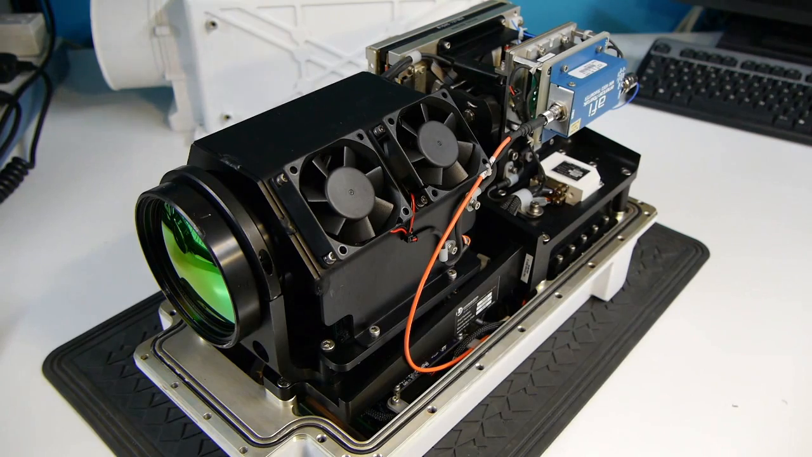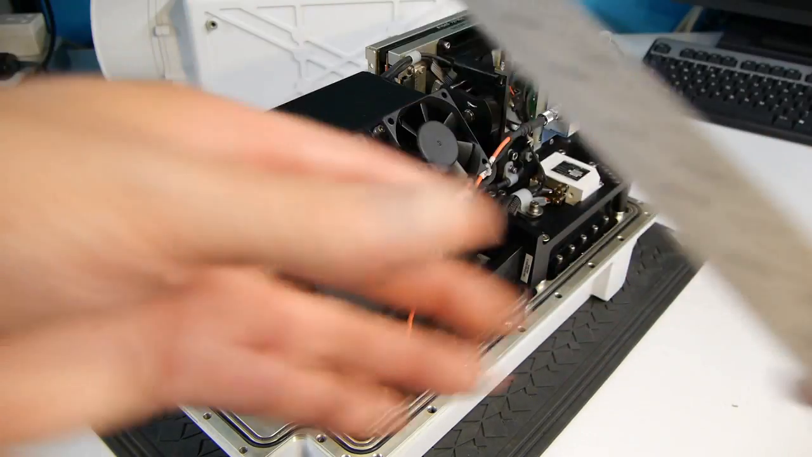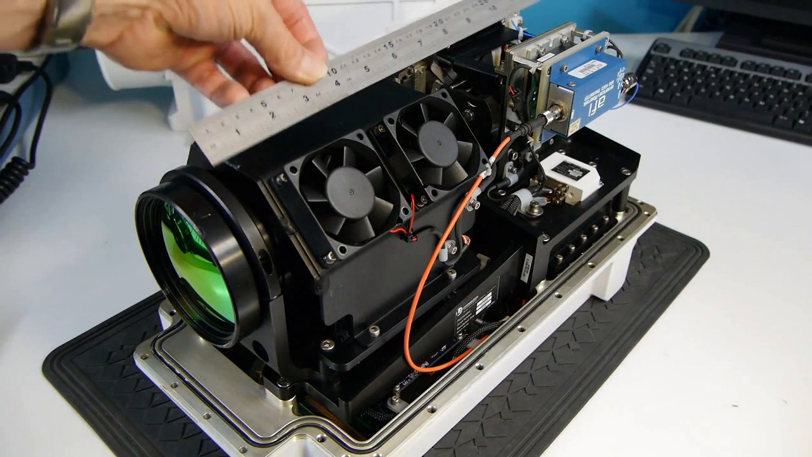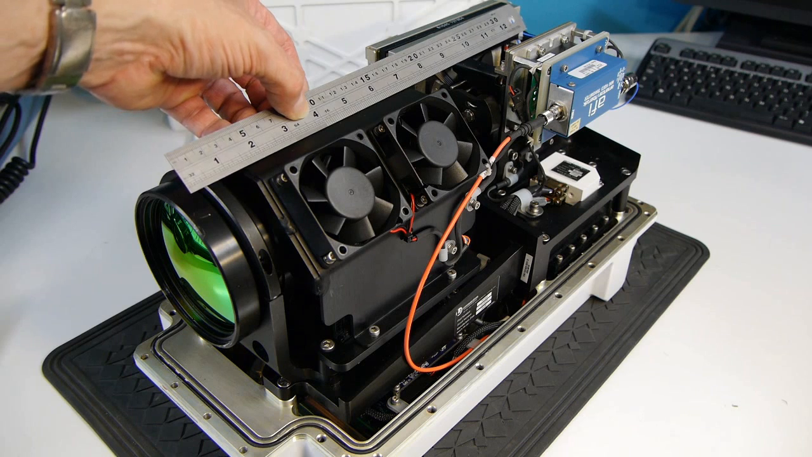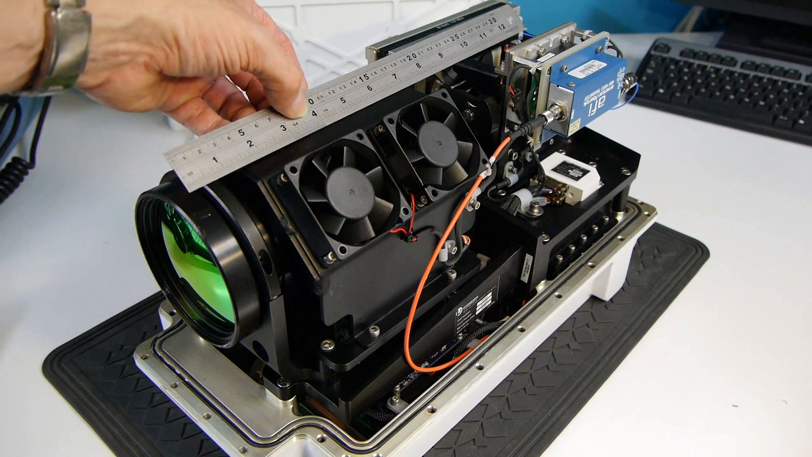Now the sensor is right back over here somewhere, and if I lay the ruler next to the unit here, you can see that from the front element of the lens down to the region where the sensor is, it's around 10 inches.